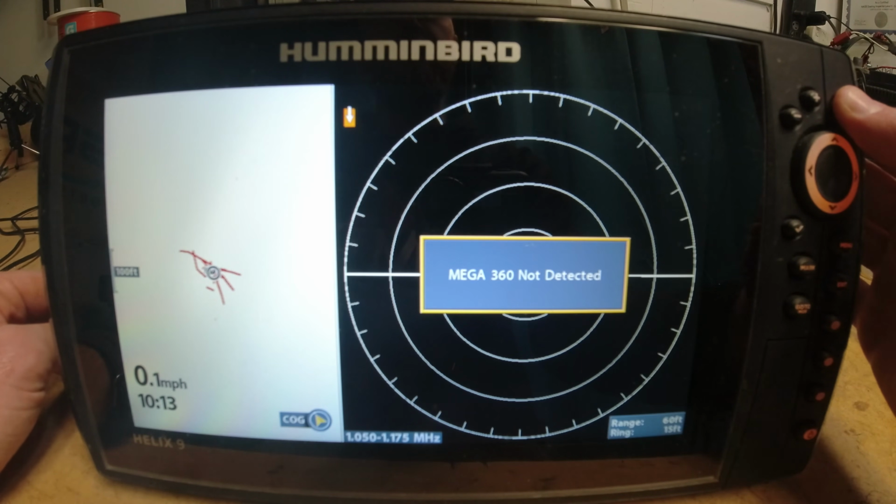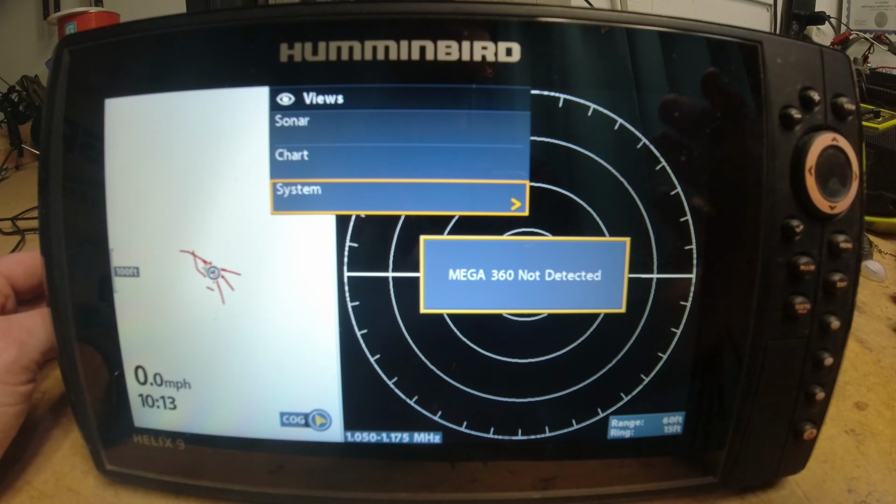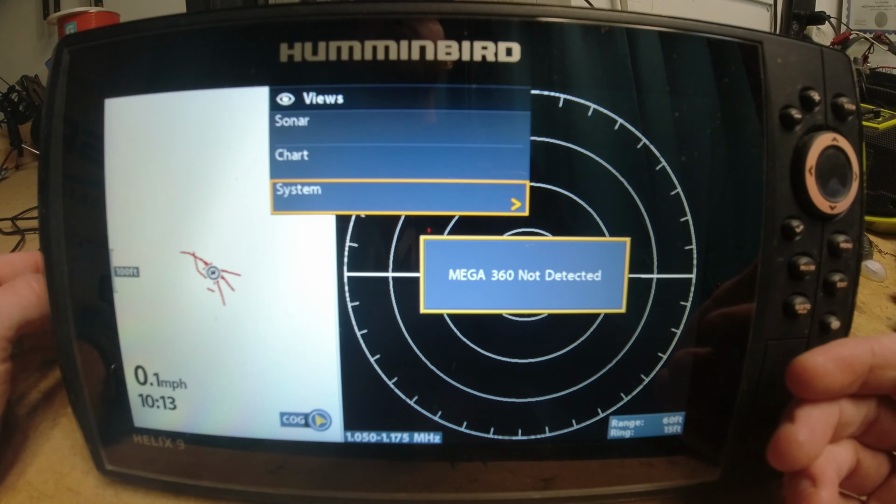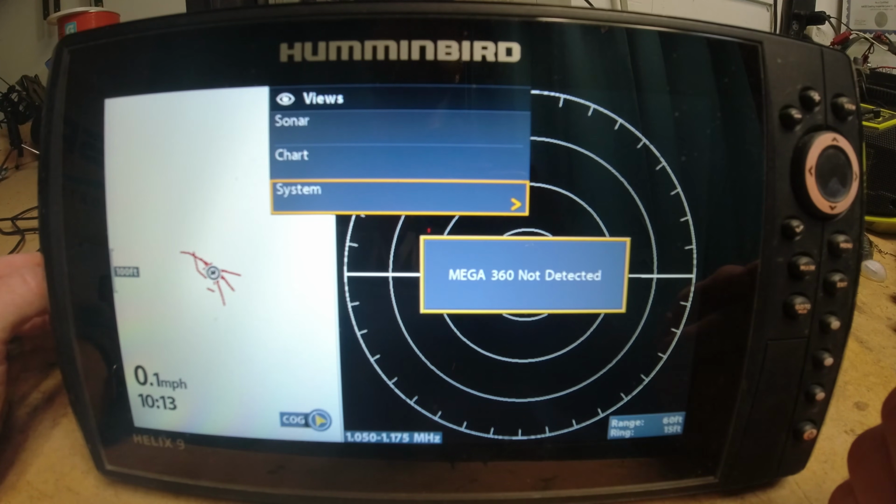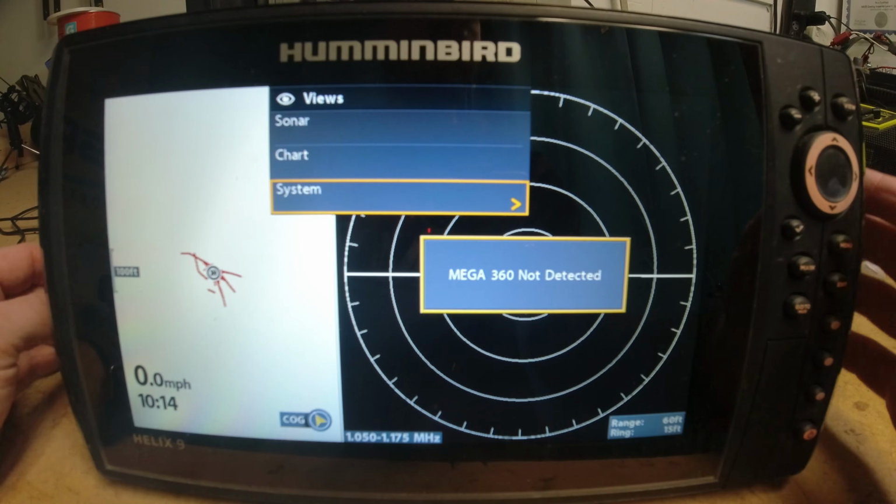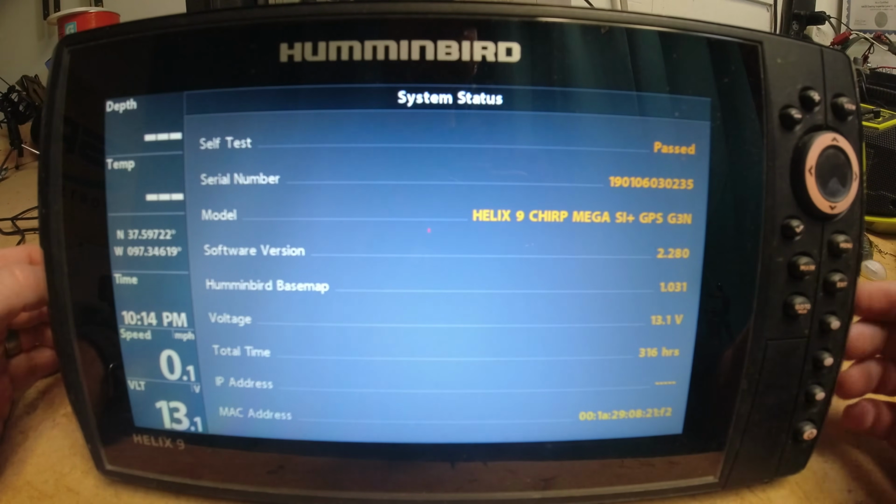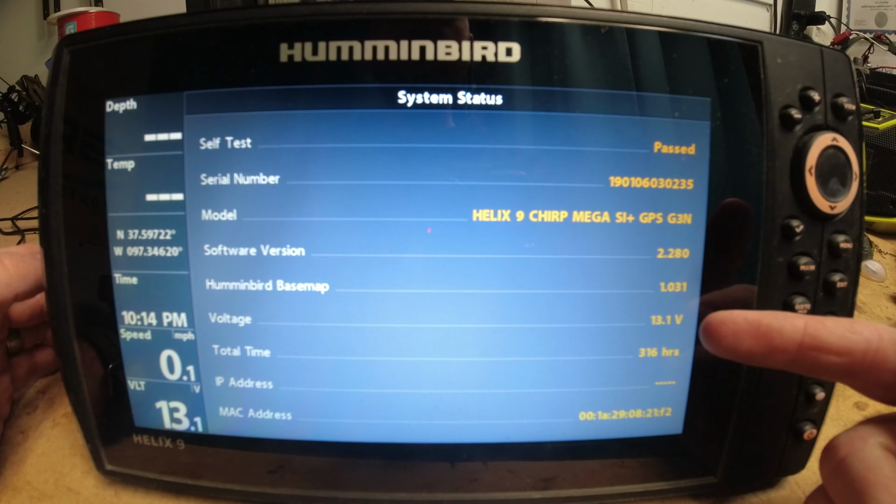All right, long press the views button, go down to system, and this is going to be something that I use if I want to maybe see what software version I'm running, or see what kind of voltage I'm getting, or maybe see the connected accessories in the network here. System status, and then you'll be able to see 13.1 volts.